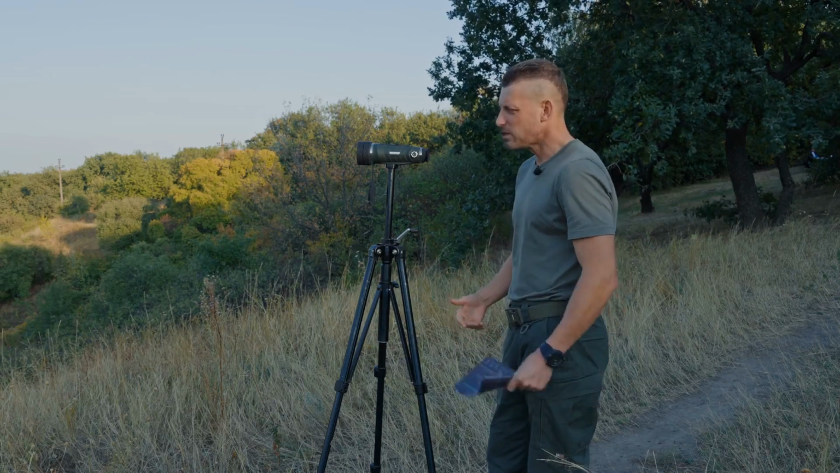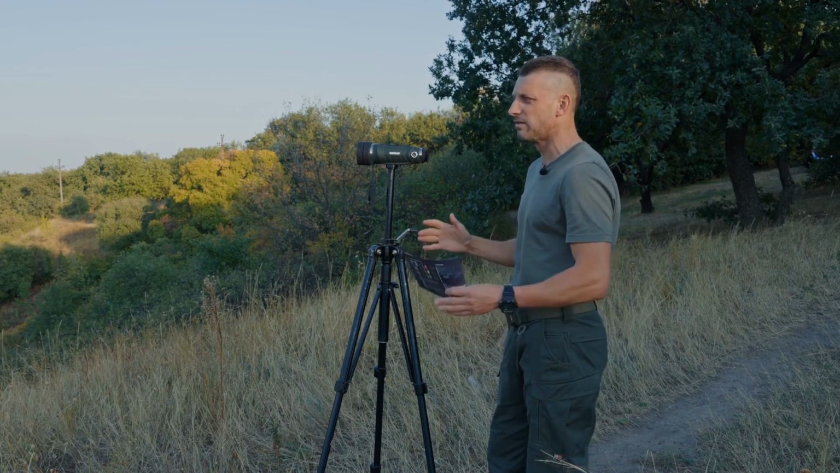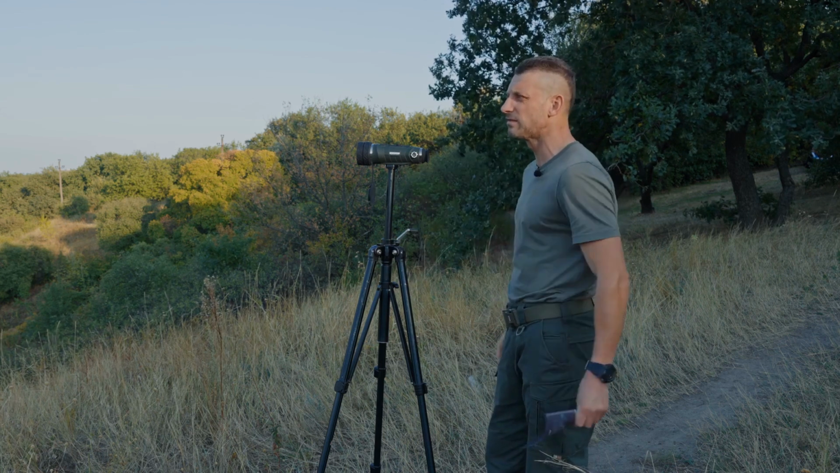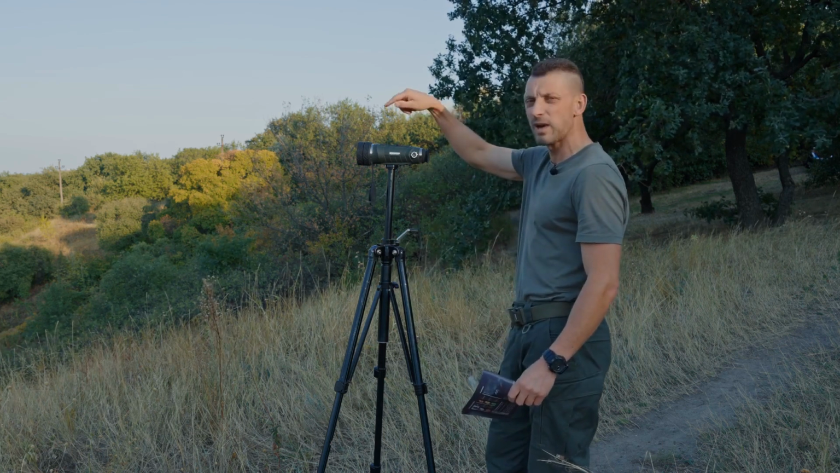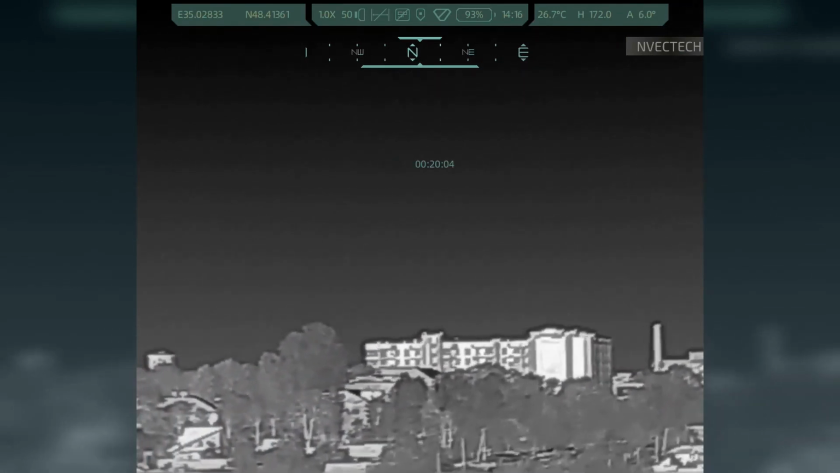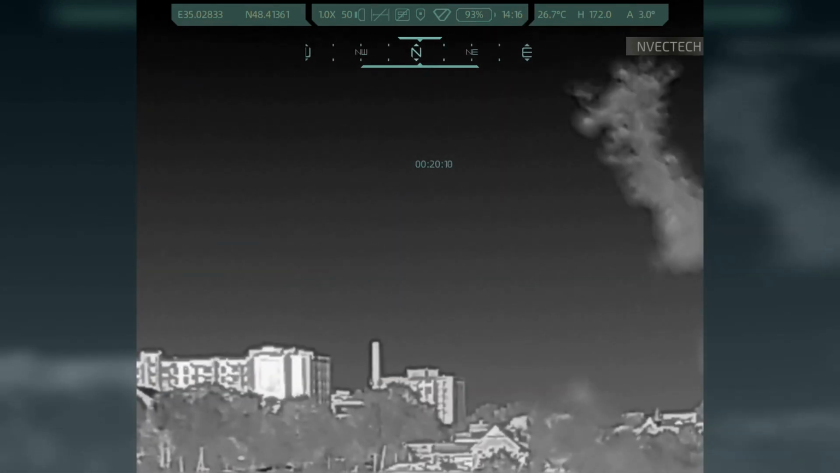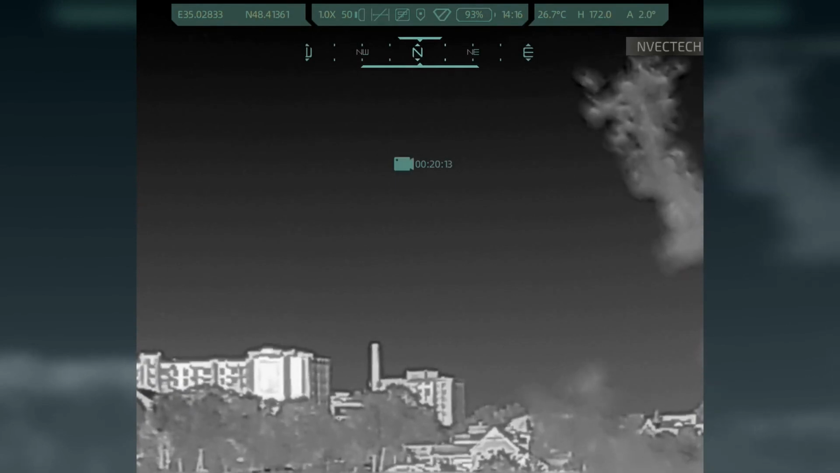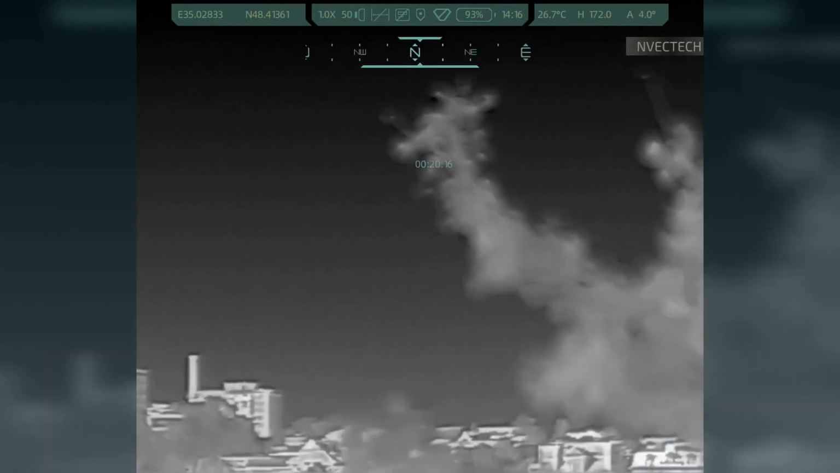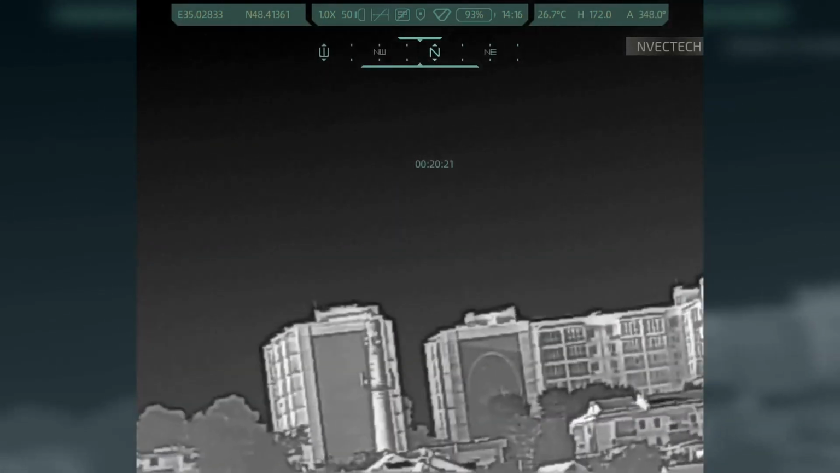I just intentionally released the monocular to demonstrate how the compass moves, how its indicators change, and accordingly, how the azimuth will change. Note that the azimuth has started to change and the compass is also changing smoothly. We took it in another direction, turned around. Remember, we were looking at that building and we had 2 degrees. We changed, let's go. Both the compass and the azimuth are changing.